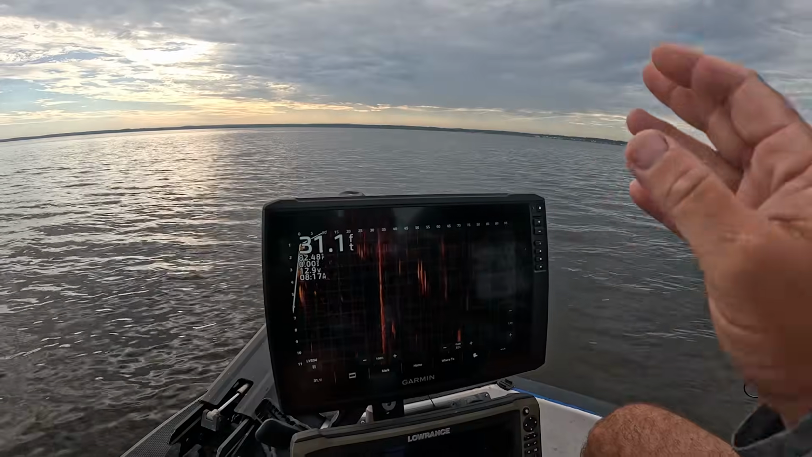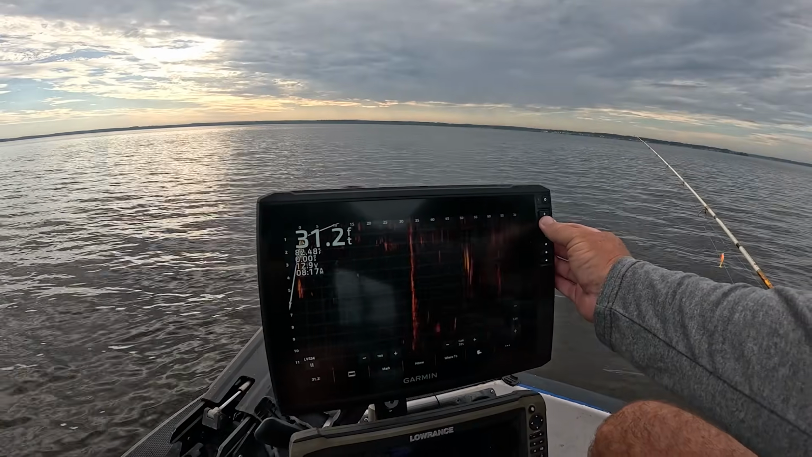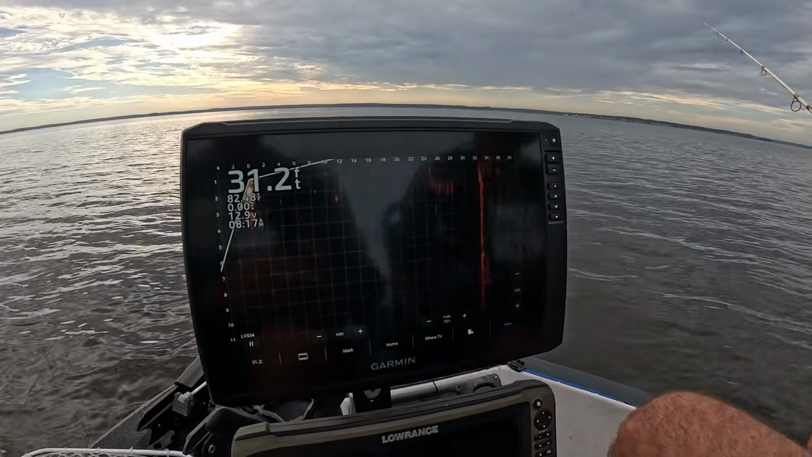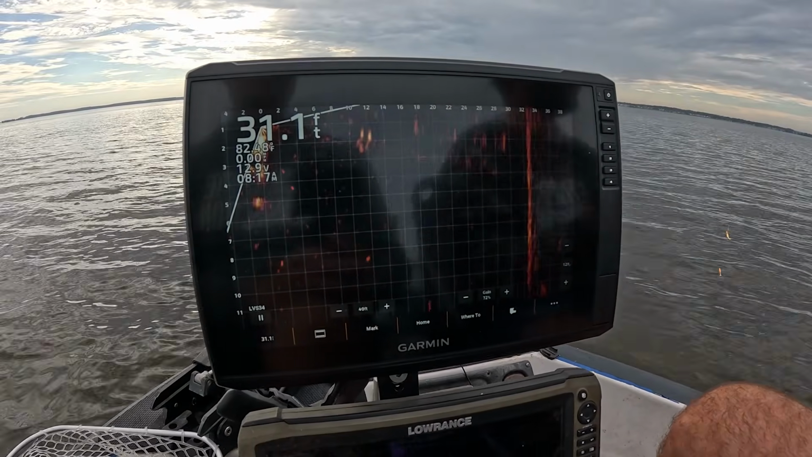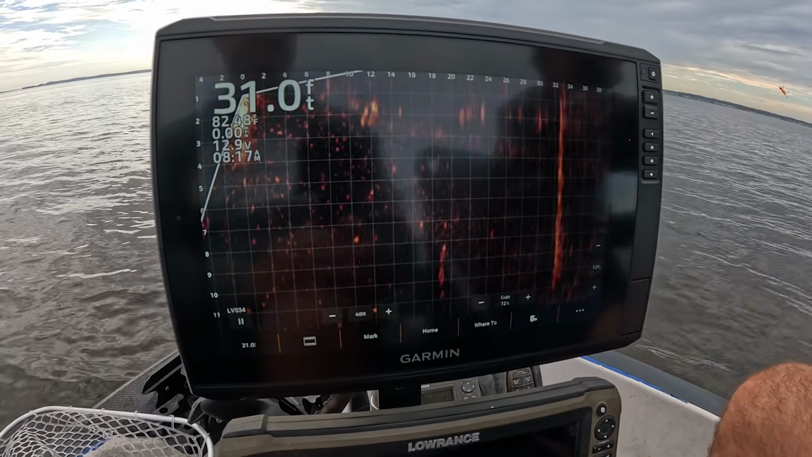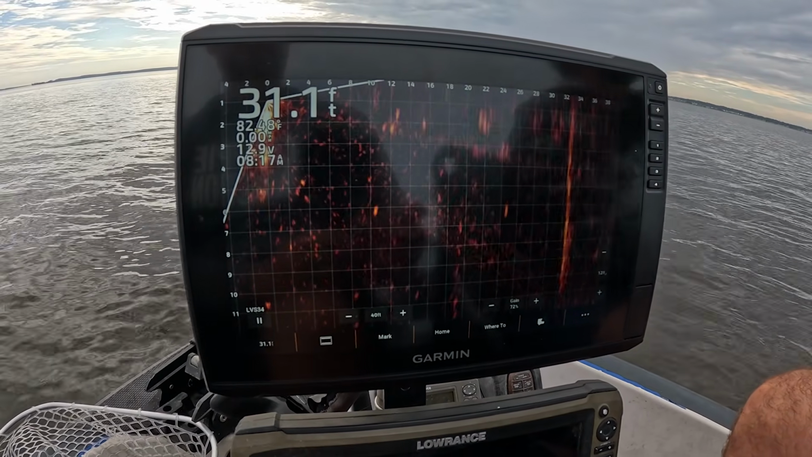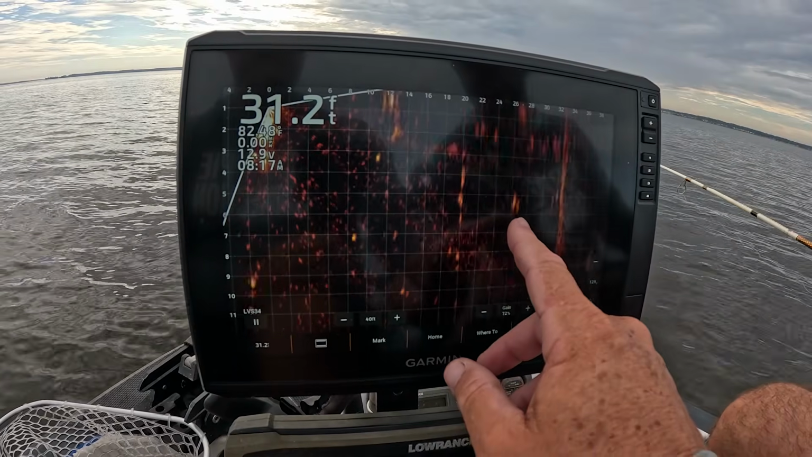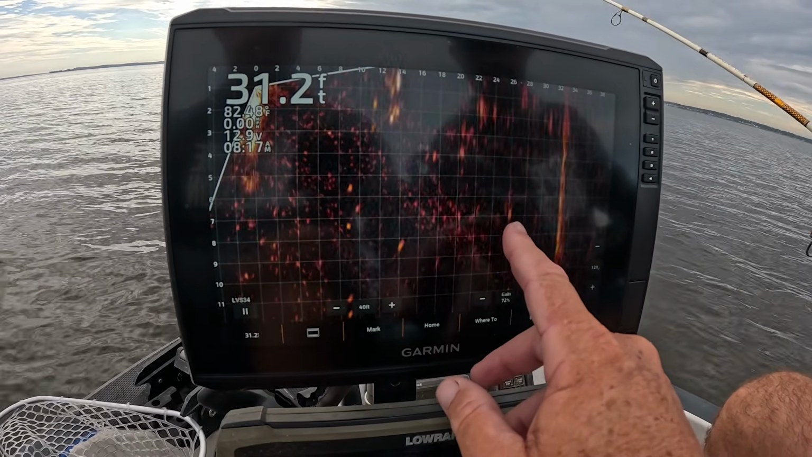So if we cast, and actually I'm gonna let you do a little cast. I'm gonna set it at 40 feet. 40 feet is typically where I'm casting, what I'm aiming for. Let's see, right there. All right, I found your jigs right there falling. You see them moving?